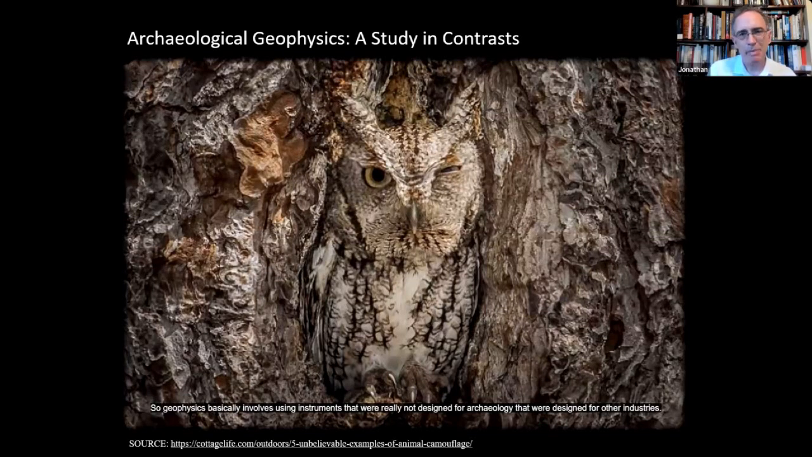So geophysics basically involves using instruments that were really not designed for archaeology. They were designed for other industries. But we're using these instruments which measure different electromagnetic properties of the soil to determine the presence, absence, the nature of archaeological sites and features.